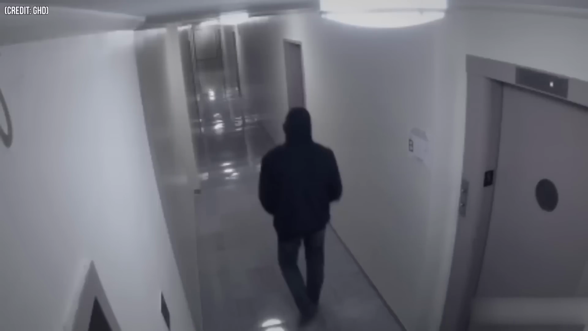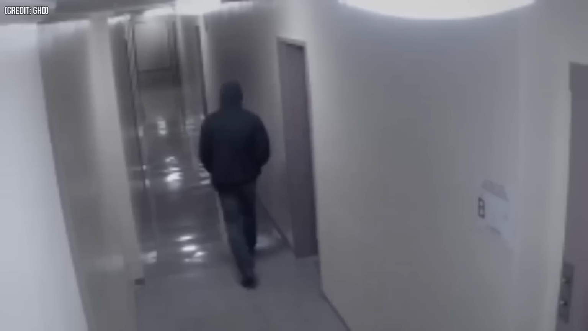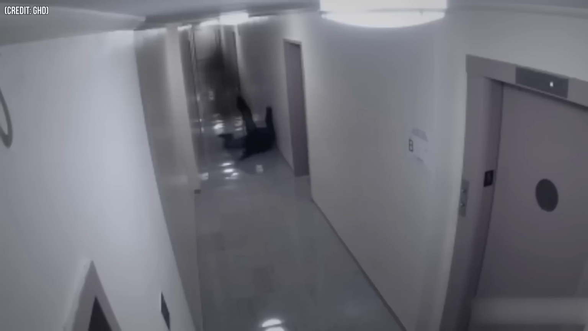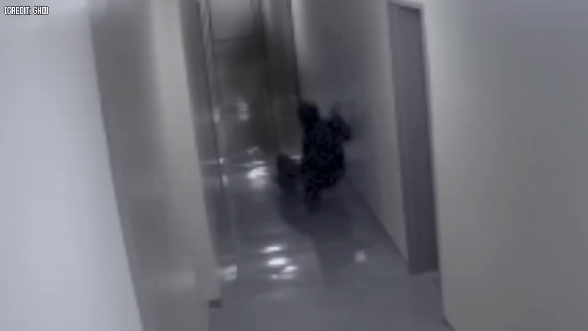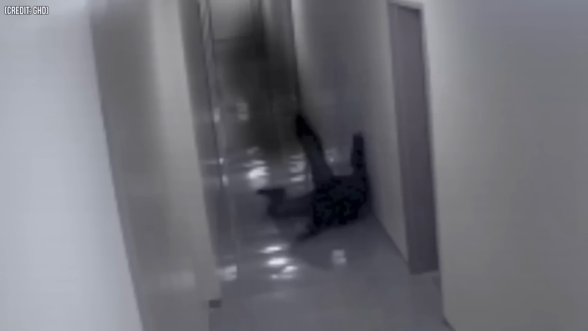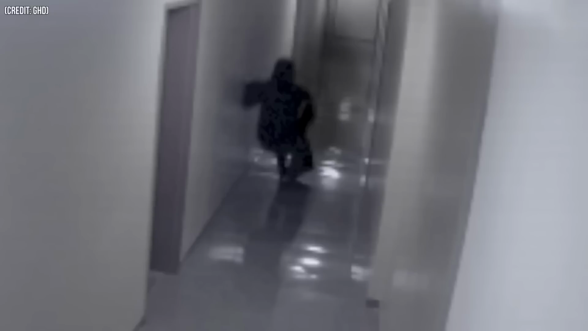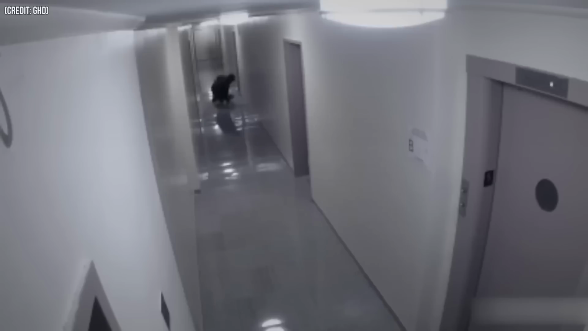This CCTV footage shows a man dressed in a black hoodie and trousers walking in the building. Suddenly, a black smoke-like thing appeared, and it looked like it pushed the man to the ground. The man actually fell, but it didn't end there. The spirit then dragged him down the hall by his leg, before letting go and disappearing as fast as it appeared. The man then jumped up and ran for his life without even looking back.